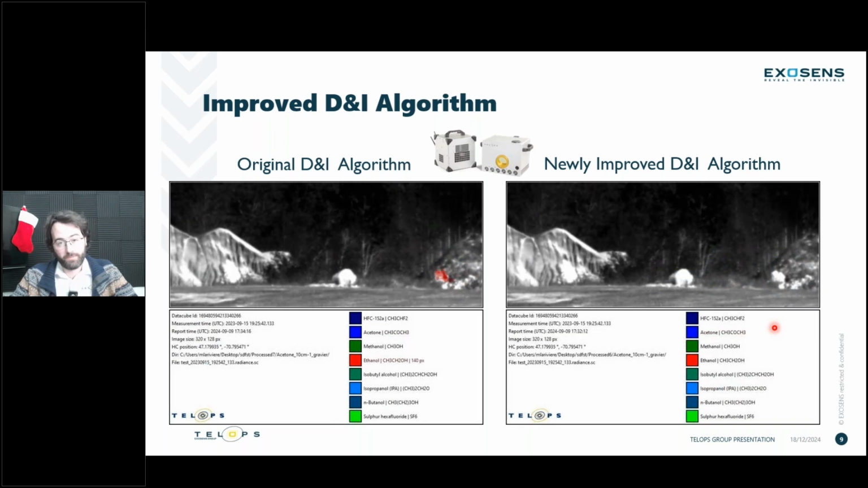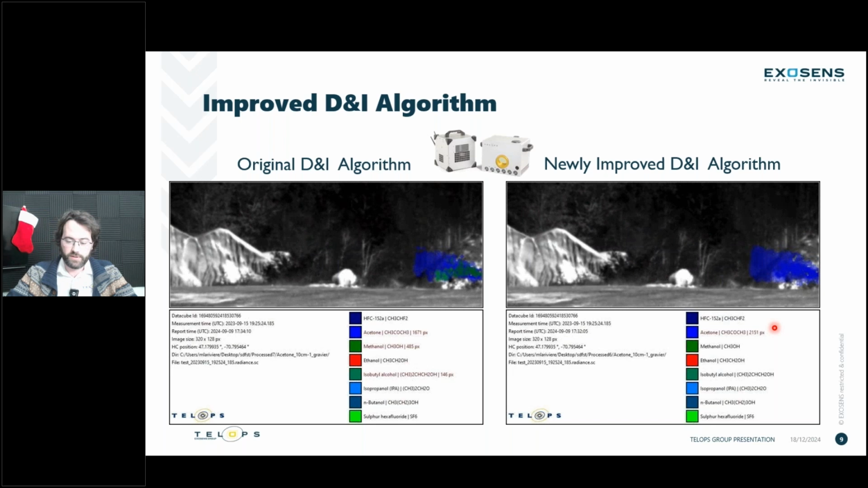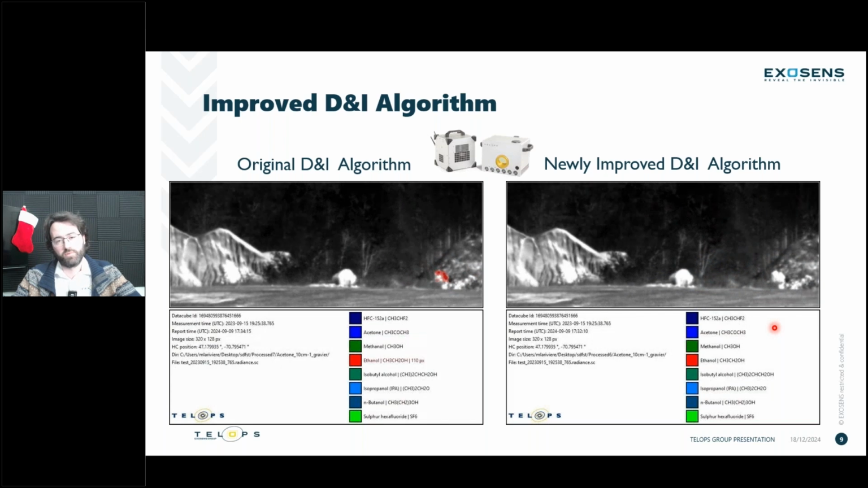Not only that, but because it's able to discern that gas in a much better way with a lower threshold, we can see the gas through those different data cubes being present for a longer period of time. We have a much better understanding of the dynamic of your plume and a much clearer detection of your gas overall. So if you're interested in gas detection, please reach out if you're interested in getting that new algorithm, which is really impressive.